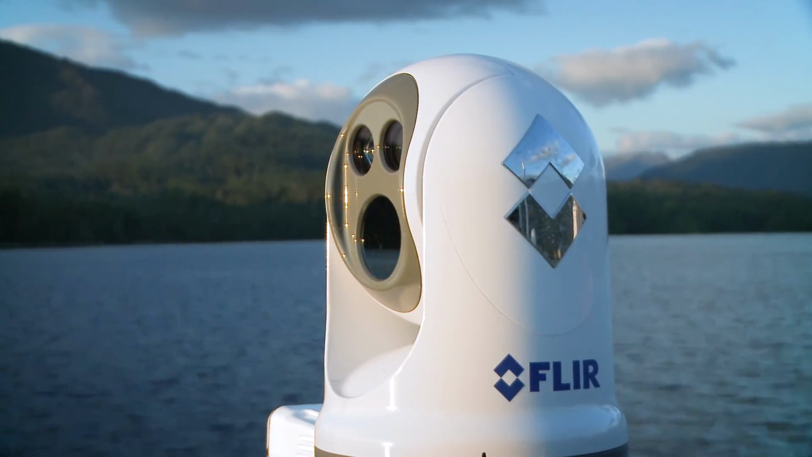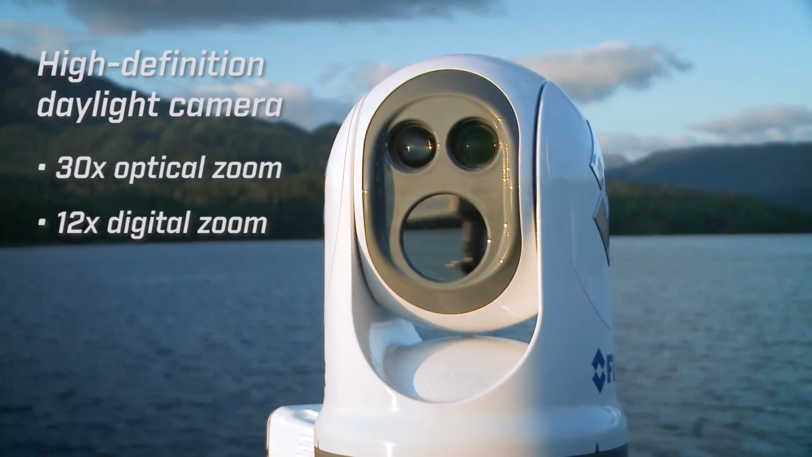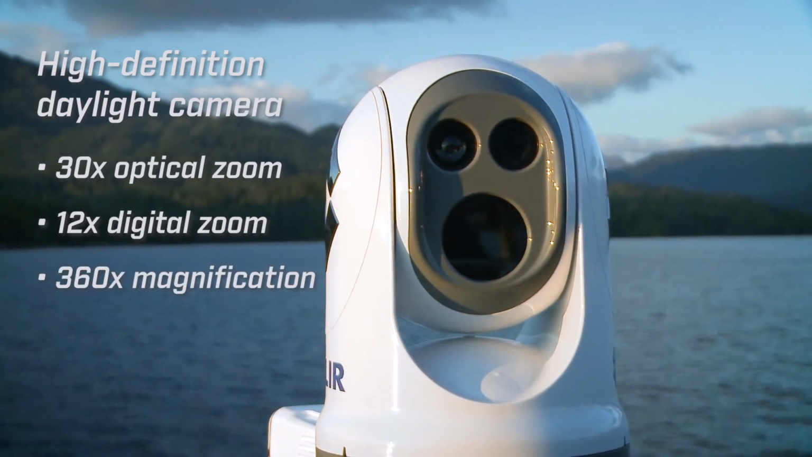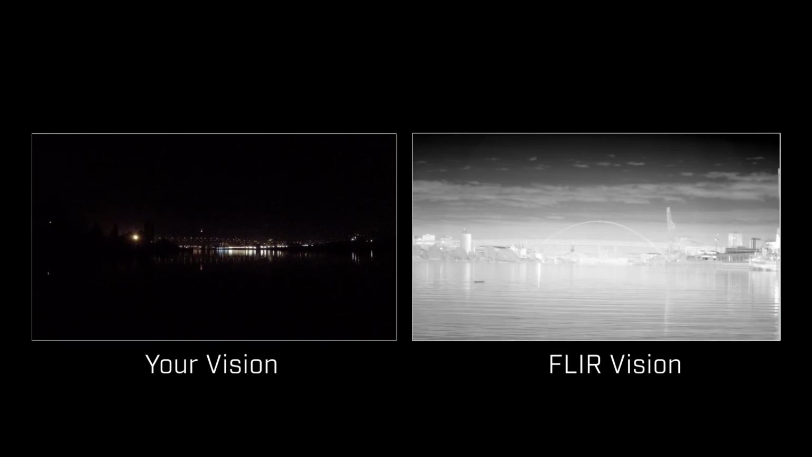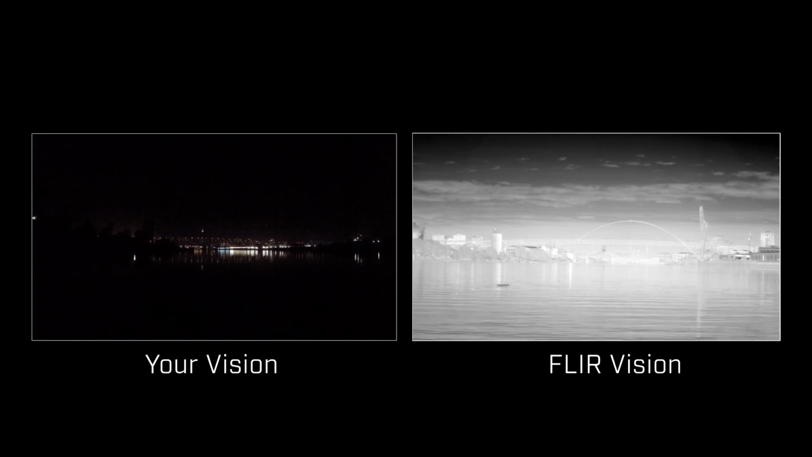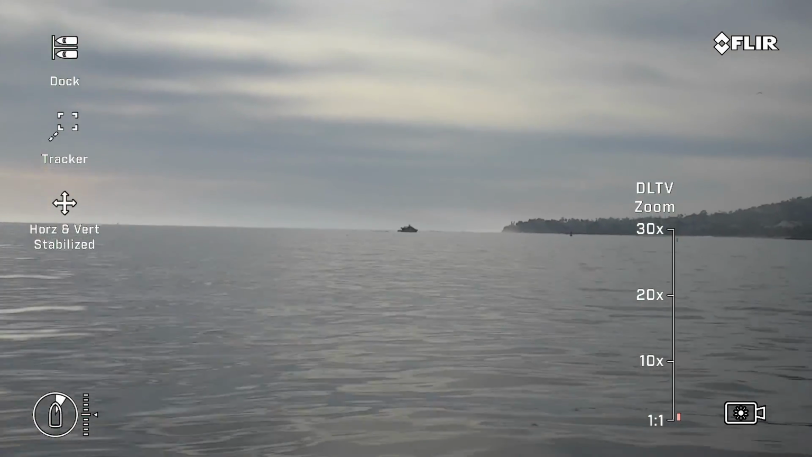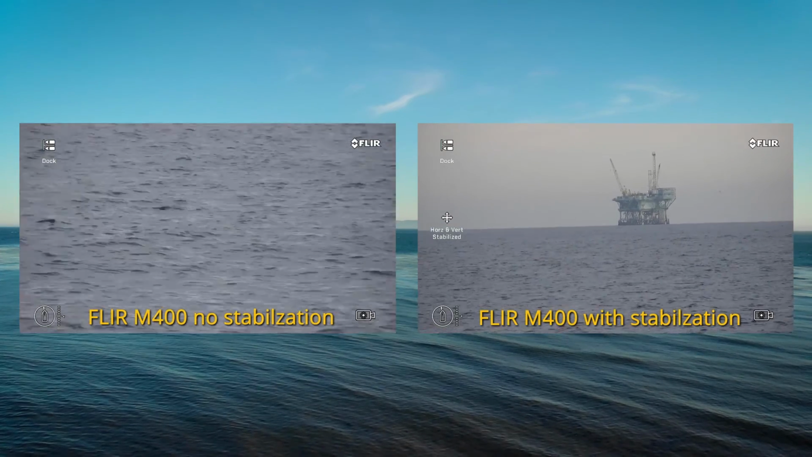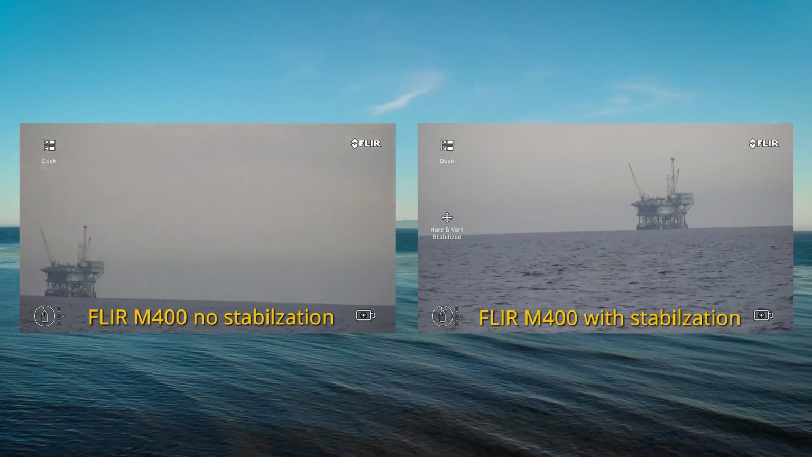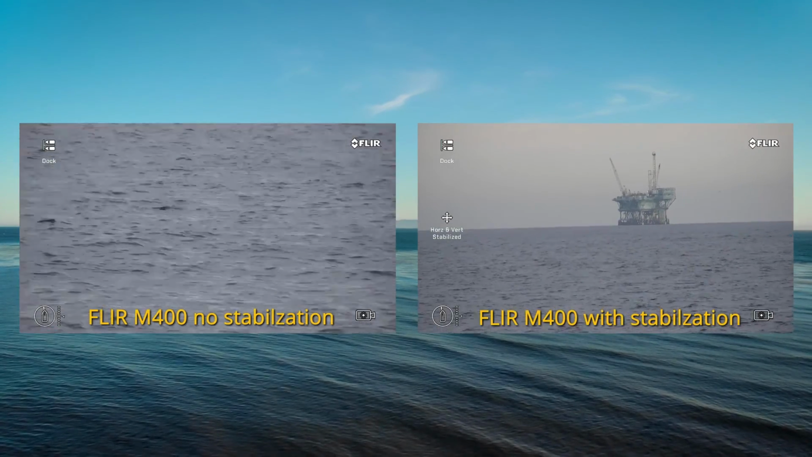M400's visible light payload is a high-definition daylight camera with a 30x optical zoom, a 12x digital zoom, and an overall 360x magnification. It provides amazing surveillance and standoff distance day or night with excellent low-light capabilities. M400's long-range visible camera, which is gyro-stabilized, rivals the performance of high-powered binoculars. Gyro stabilization automatically counteracts pitch and yaw motion in heavy seas. The end result is a smooth and steady image from the camera, even when using its full zoom capabilities.